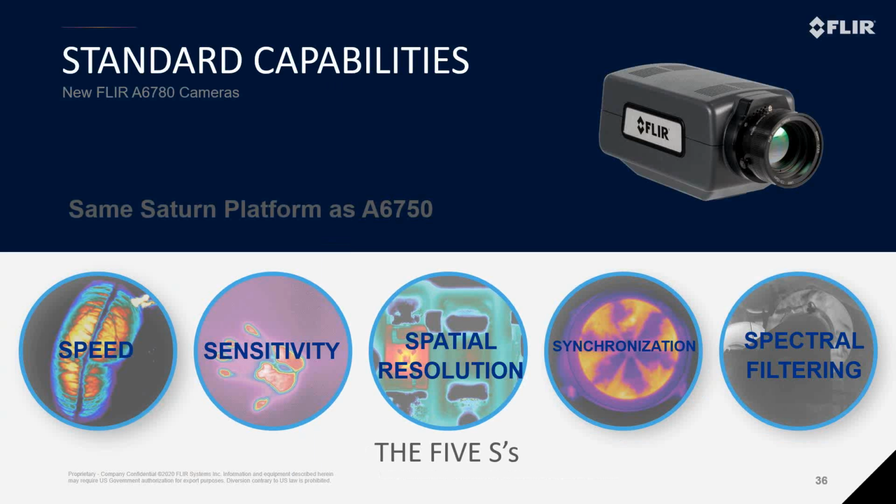The first S is speed, or high frame rates, as well as fast integration times, which allows you to never miss an important event. The second is thermal sensitivity, really without the need of any image processing, so you can image and measure the tiniest of temperature changes. The third S is spatial resolution, which you can see down to the micron level, so you can make accurate measurements on really small targets.